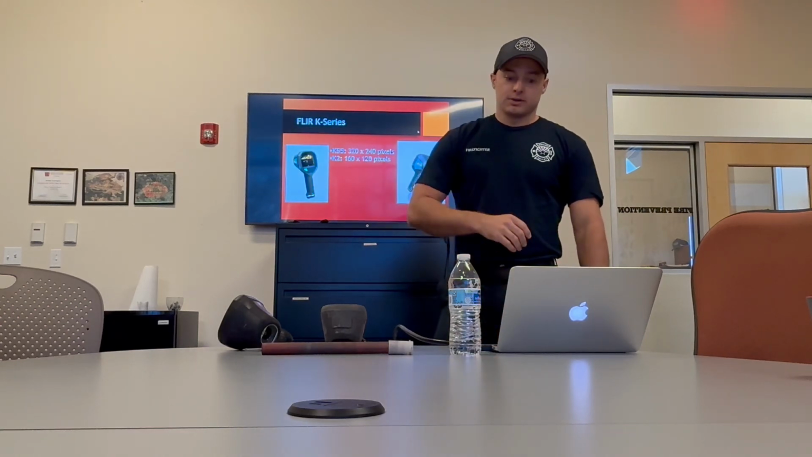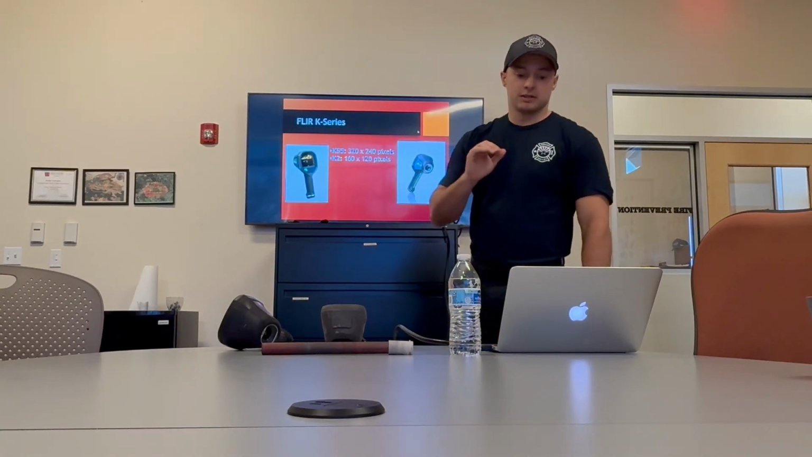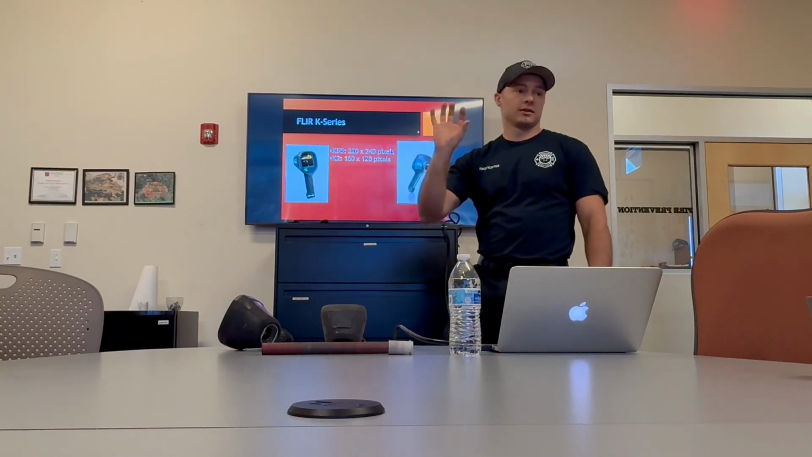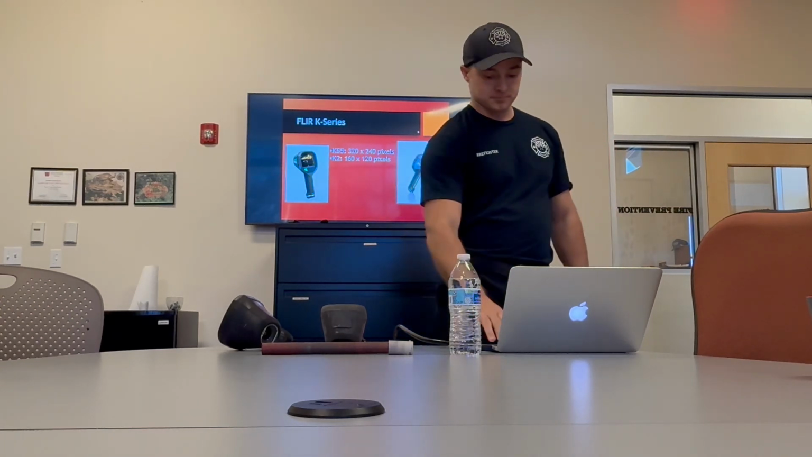The two TICs that we use, the K55 has a different pixel rate than the K2 just because it has a little bit bigger screen than the K2, so they're going to have different pixels.